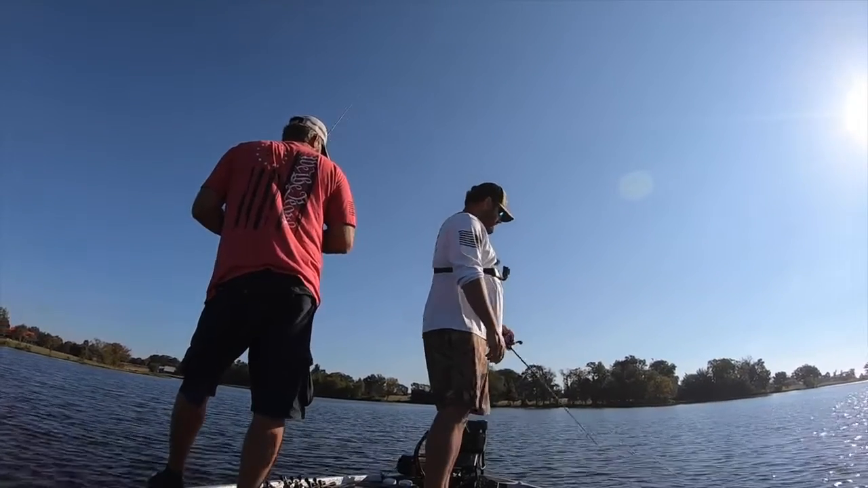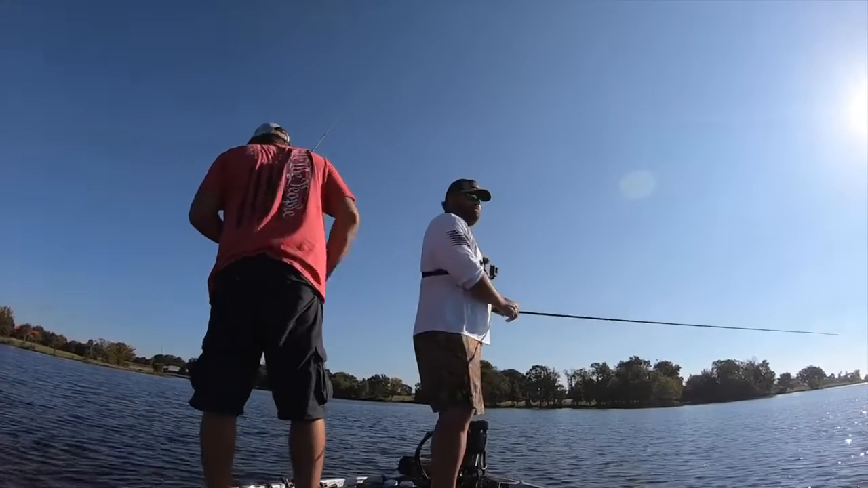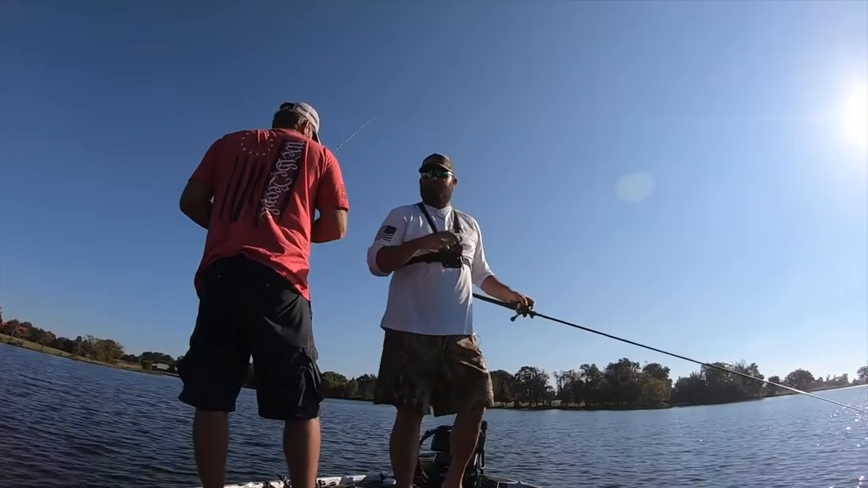Just when you snap your line, like you just whip your line through the water, you can see the filth and the junk in the water. We actually showed up on a day where this lake's turning over. If you bass fish during turnover, you know they don't bite.